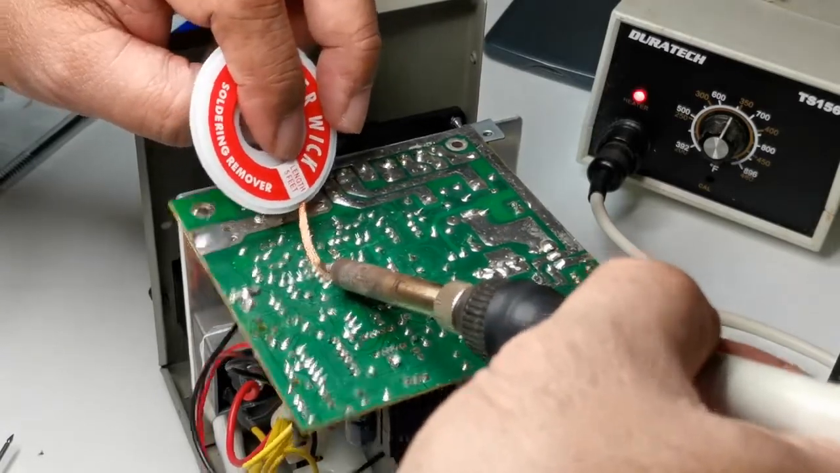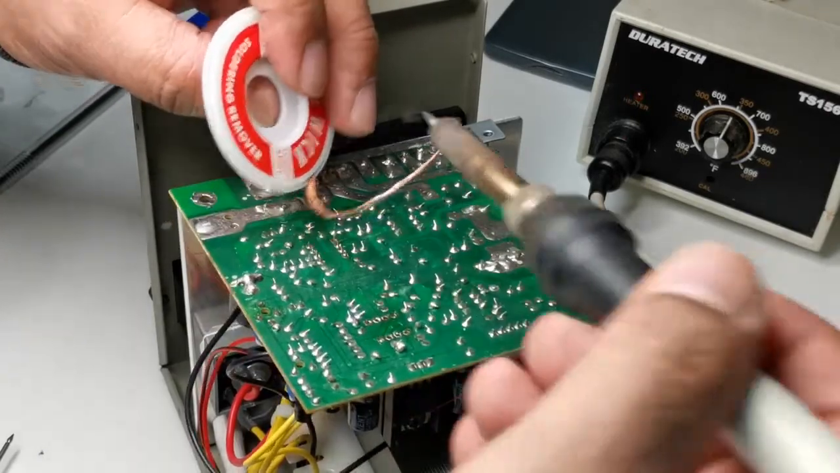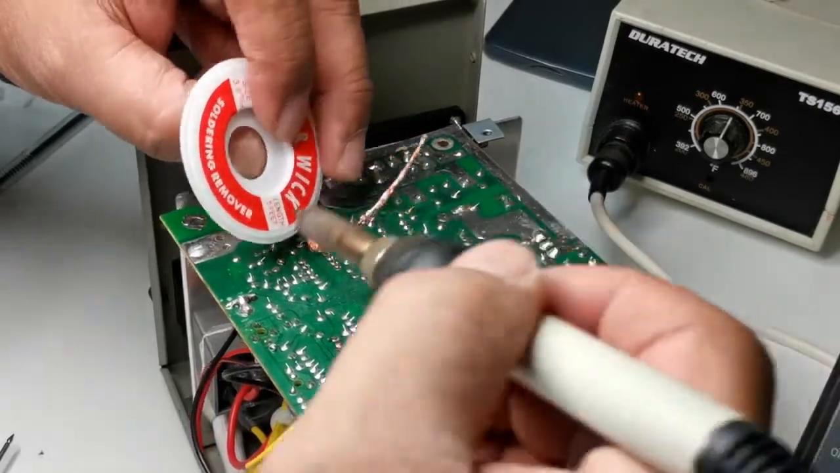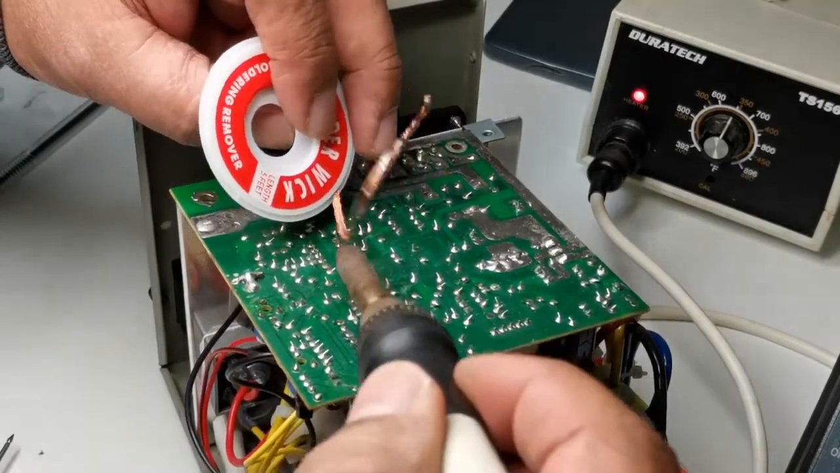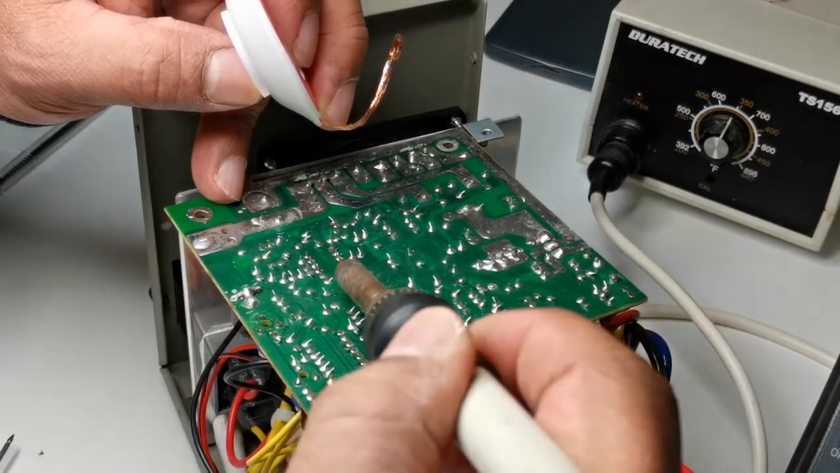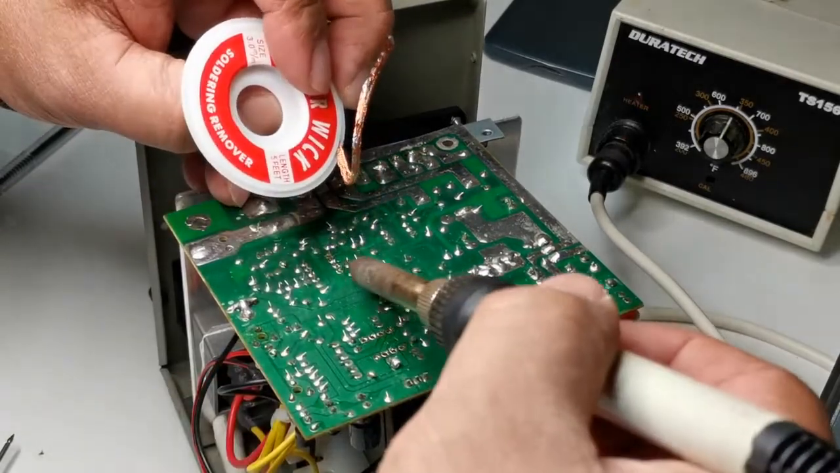It seems like it's working. Seems like they're able to desolder with solder wick. So that comes loose now. Here. Okay.